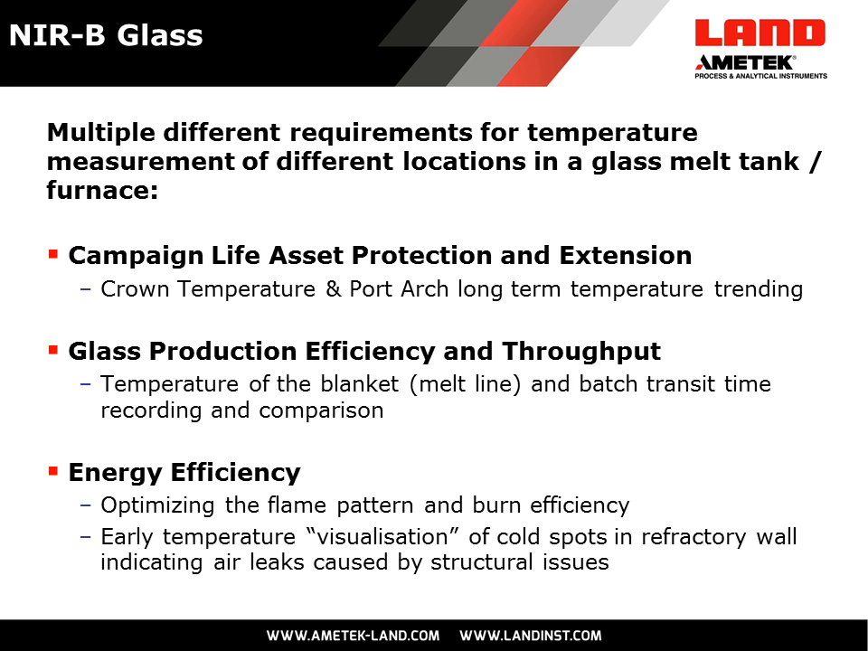The other thing we're told also is that we're able to detect the temperature of the blanket and also visually see within the thermal image where the blanket, the batch transit line is. We're also able, because this is a near-infrared device, to view the flames and to tune burners by viewing the flame propagation, and also if there are any issues with burners as well.